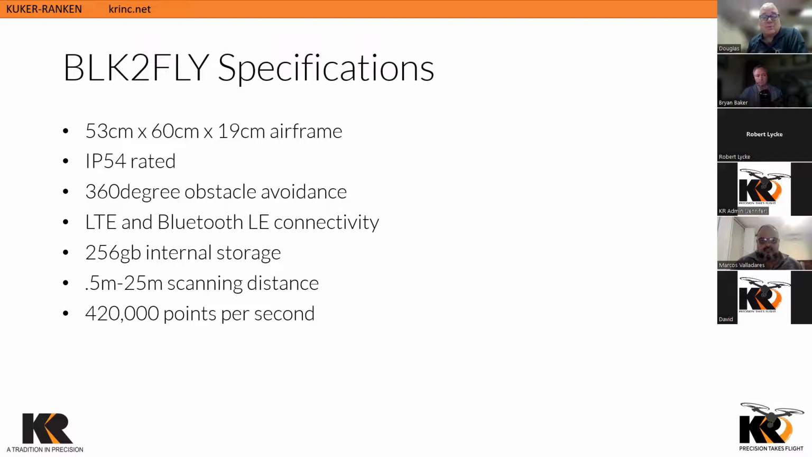So that's one of the reasons why we don't have to see a large drive here, is because there's no pixels involved. This is just laser scan data or binary data, as we would refer to it. And it's scanning at 420,000 points per second. So it's got quite a scan rate on there.